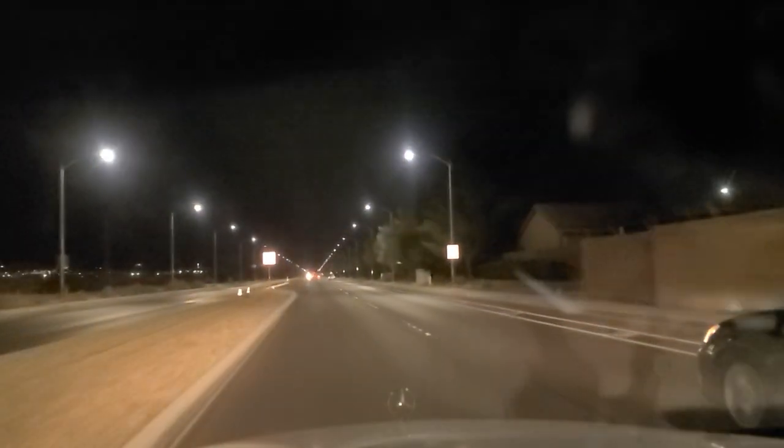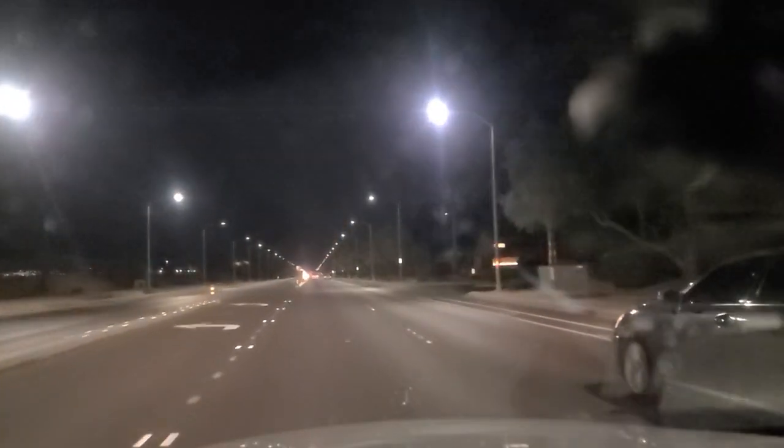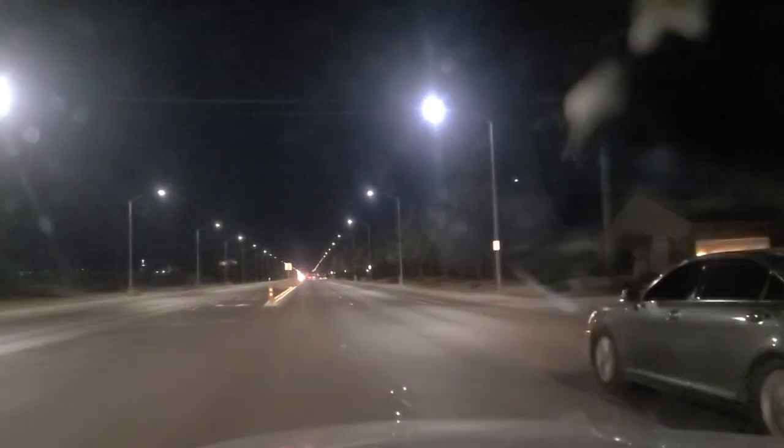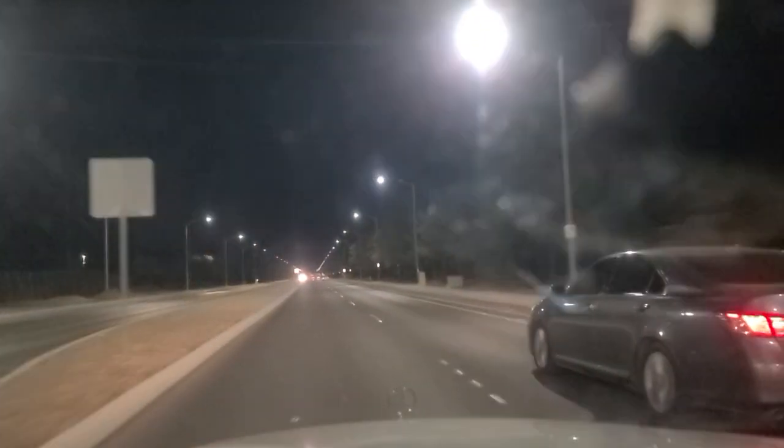There's a former golf course off to our left here that they are converting over to what is being called affordable housing. Yeah, they're not putting any affordable housing in at Summerlin on the west side of town. Only over here in the east side.